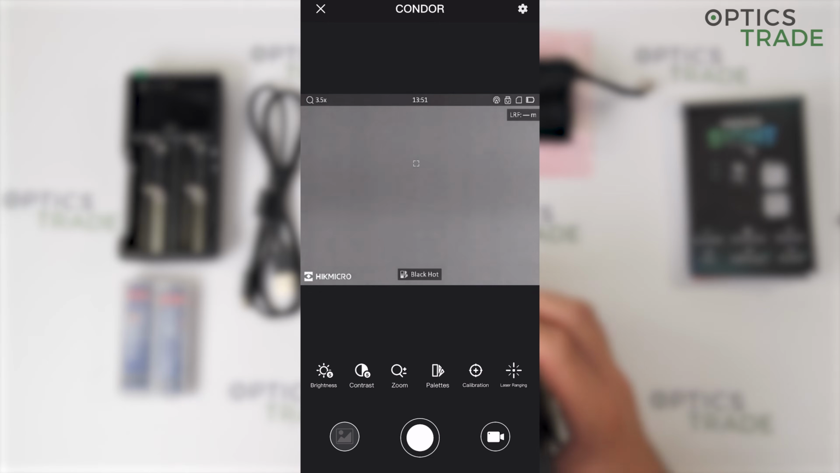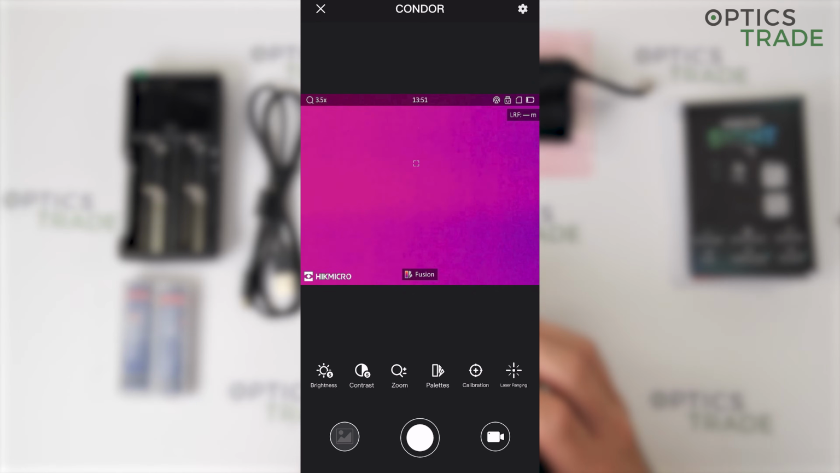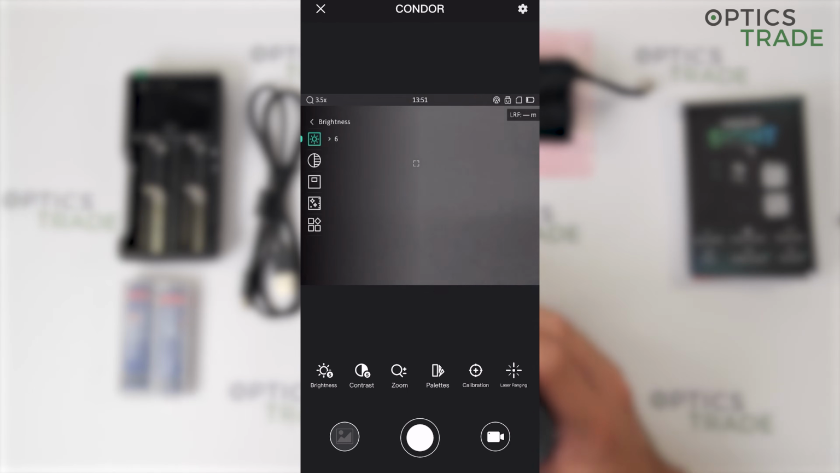with a short press you can see there are changes in the palette, and now with a long press I entered the menu. First of all, we have the brightness settings, then we have contrast, picture-in-picture mode, which can be turned on or off.